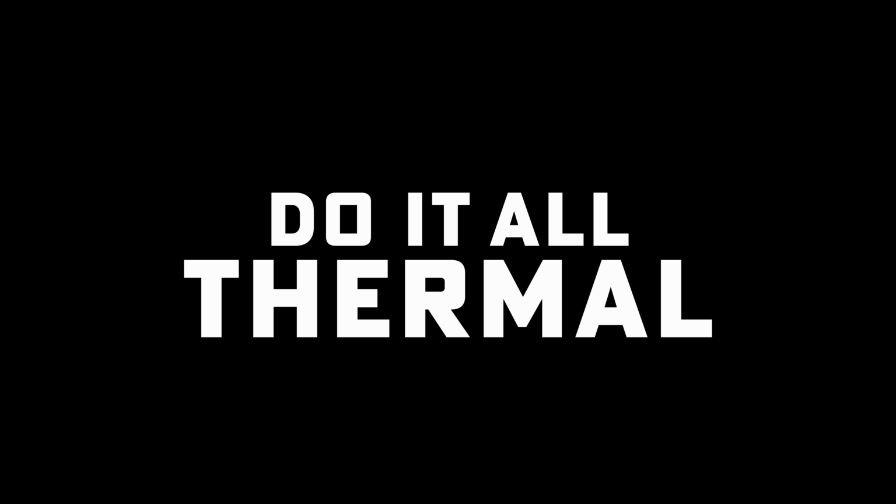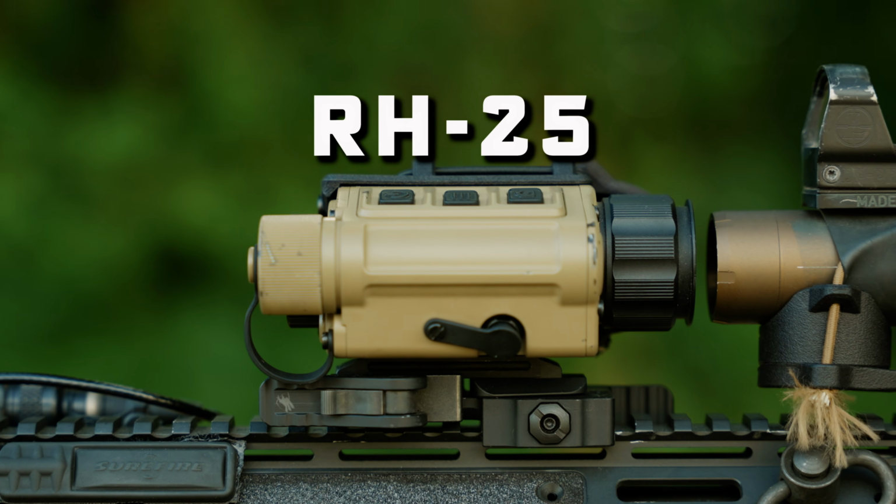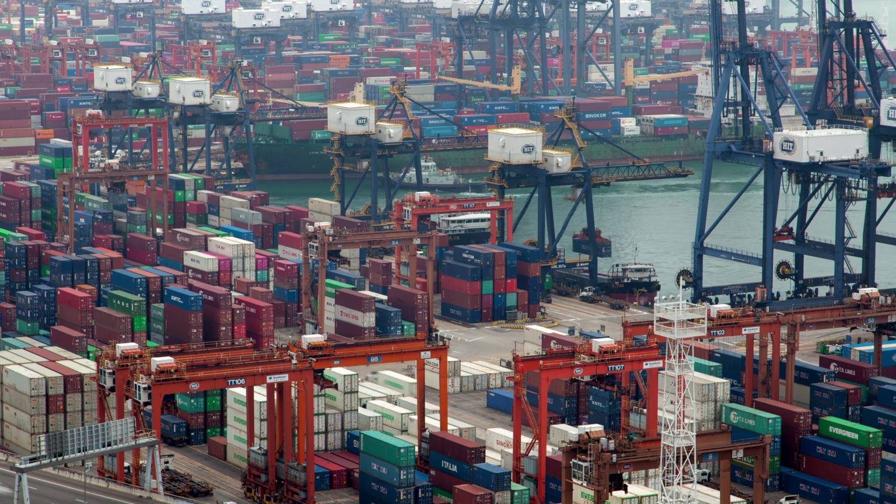Thermal imagery has changed the DNA of conflict forever. But there is one elephant in the room when it comes to most thermal optics like this RH25, and that is some of the best and most affordable comes from China. The problem with that is China sells to everyone, us and our enemies.